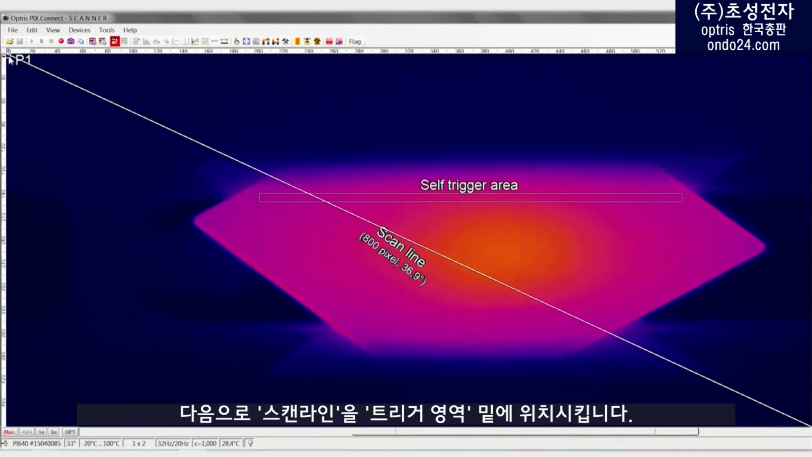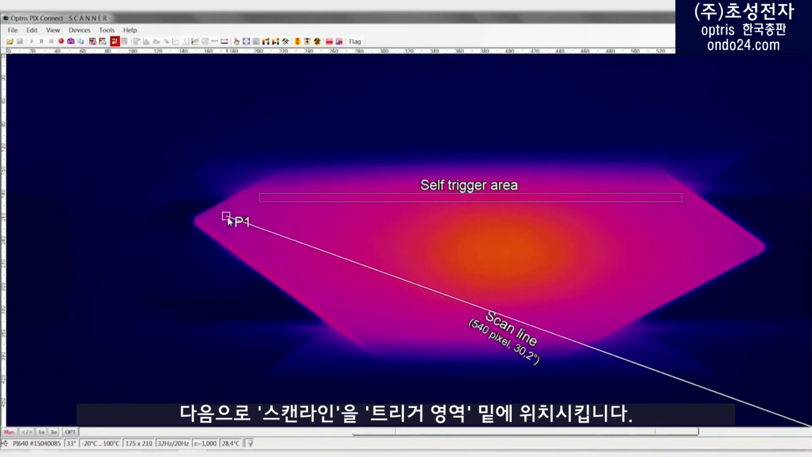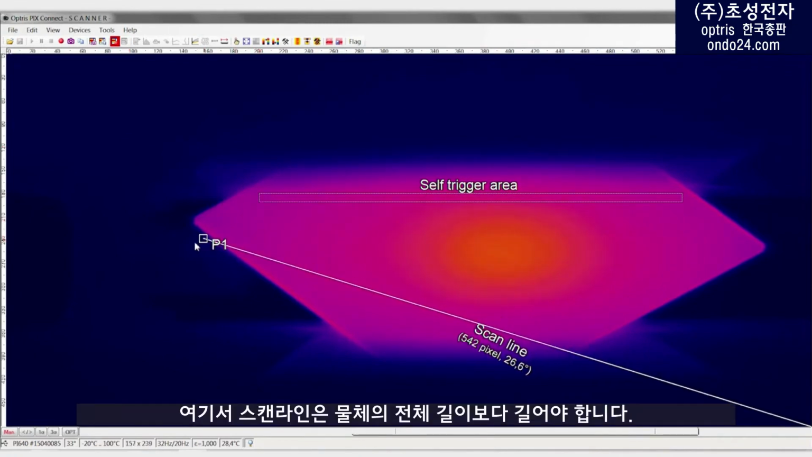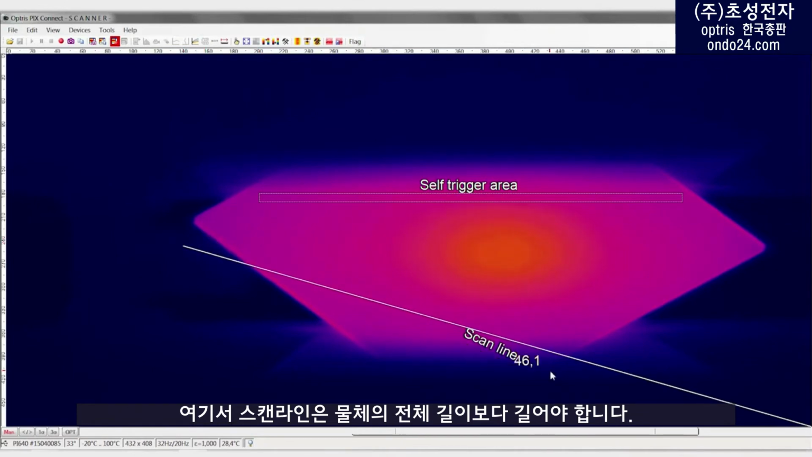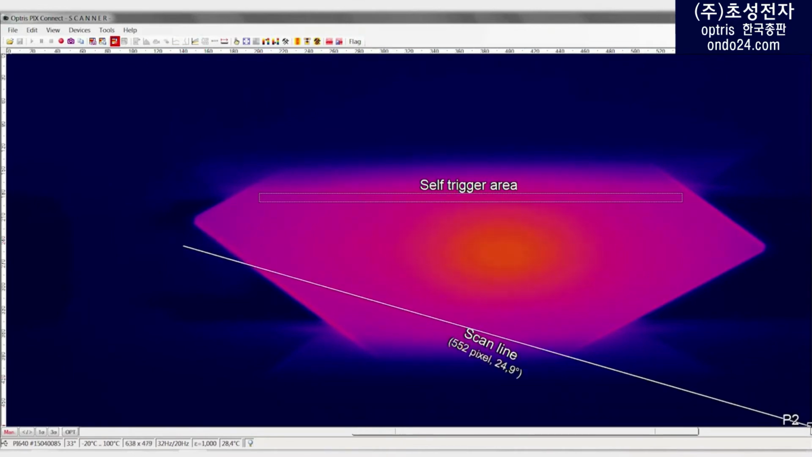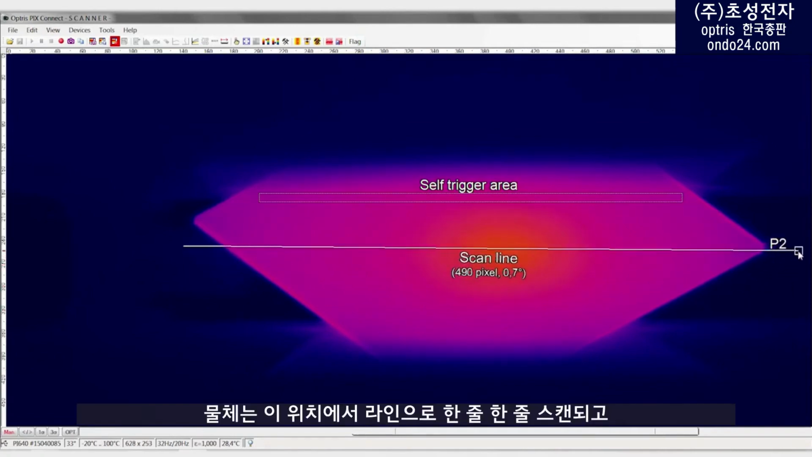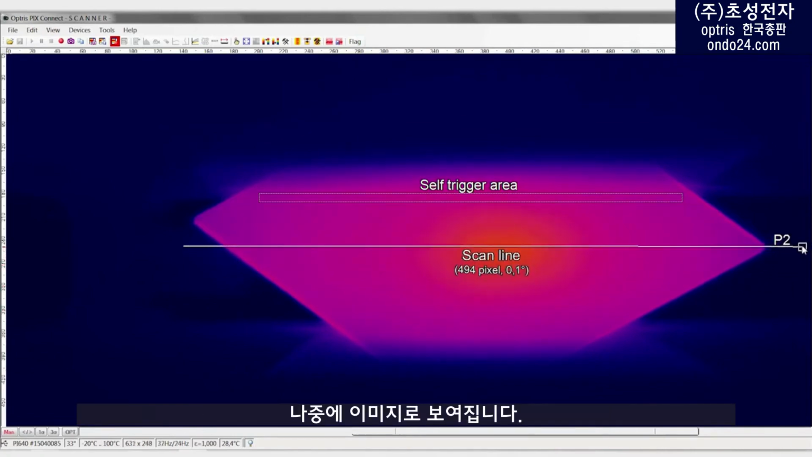Next, we position the scan line below the trigger area. When doing so, the scan line must cover at least the full length of the object. The object is later scanned line by line at this position and compiled into an image.